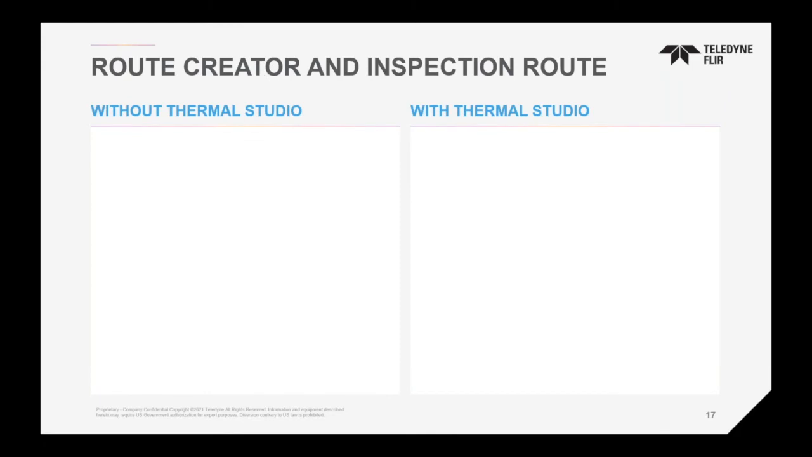Next one. The next feature set that we offer with Thermal Studio, we call Route Creator, and I'm going to do a little bit of an overview shortly using the software. It's for someone who's an asset inspector that typically does the same repeated work over time. In the past, when you wanted to create that list of what to do, you either brought a pad of paper, or a laptop with an Excel file, or with some of our older cameras, we have table comments where you would open up a table.